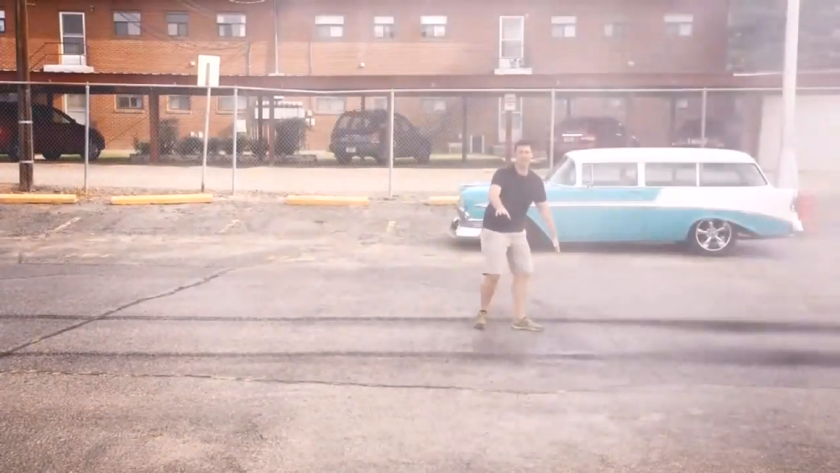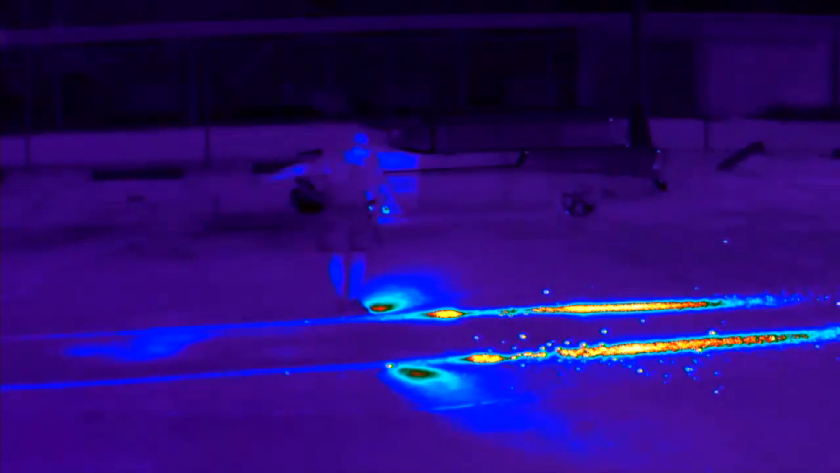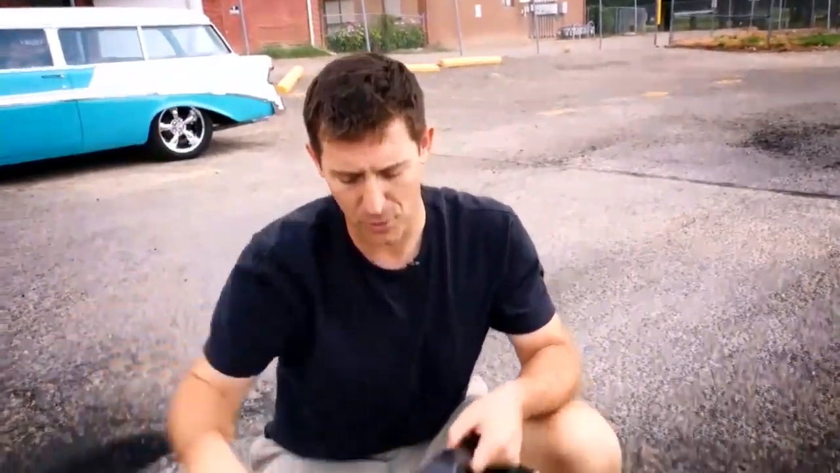This is how you overcome friction. We've done it so many different ways. We've used an ice block, we've used skis, but just sheer good old American horsepower is about the coolest way to overcome friction. Look at this! We have effectively ripped all of the tread off of that poor Buick.